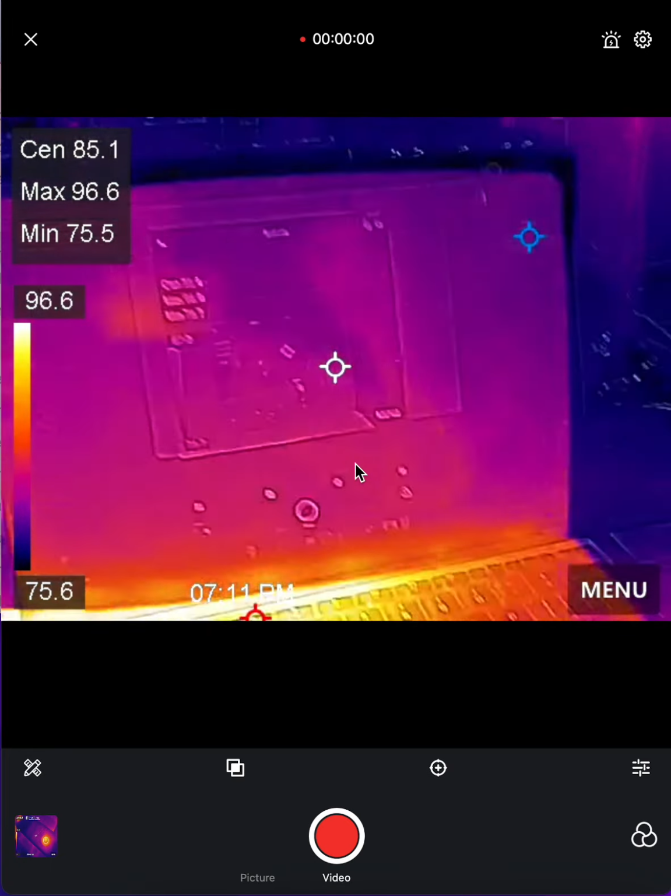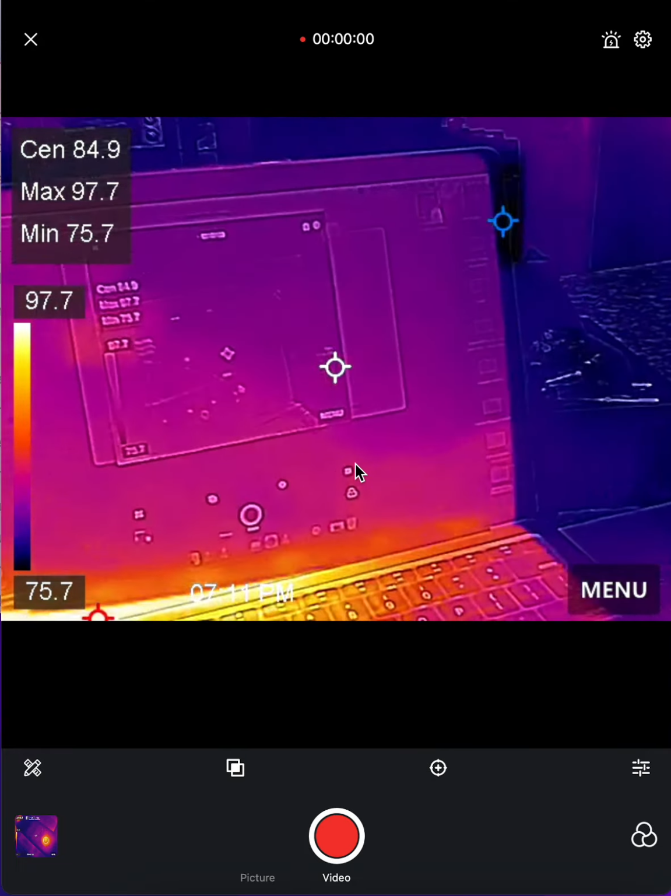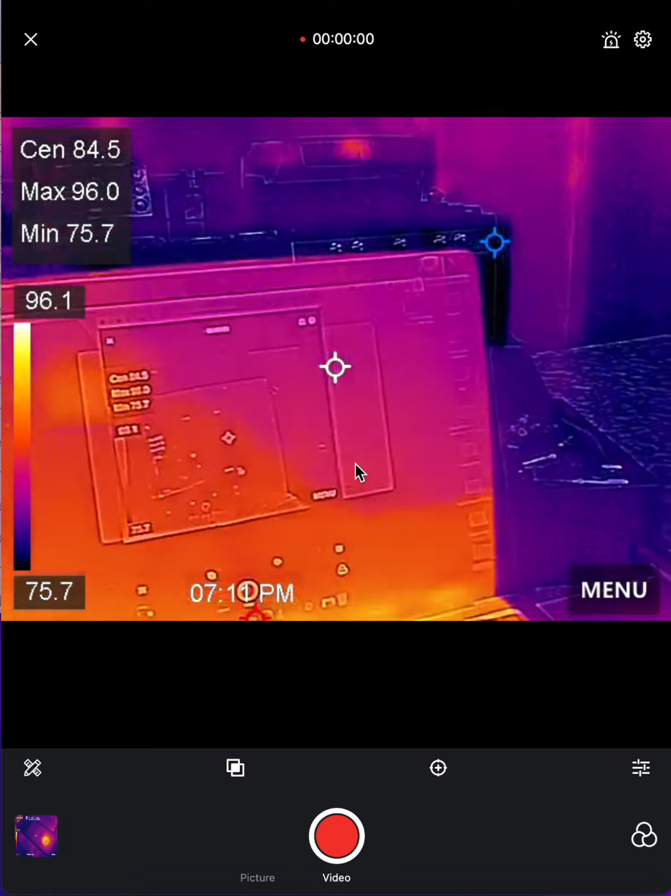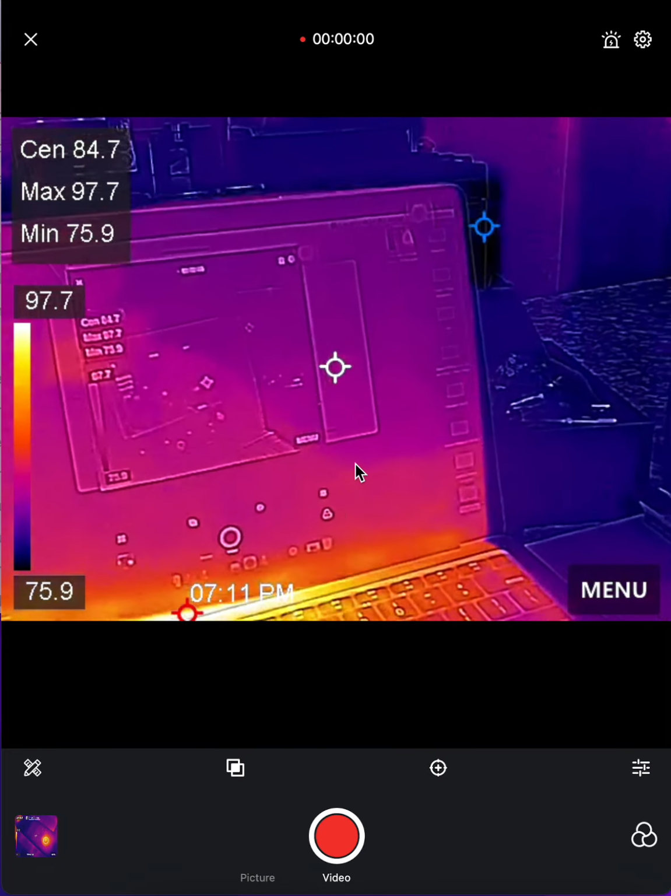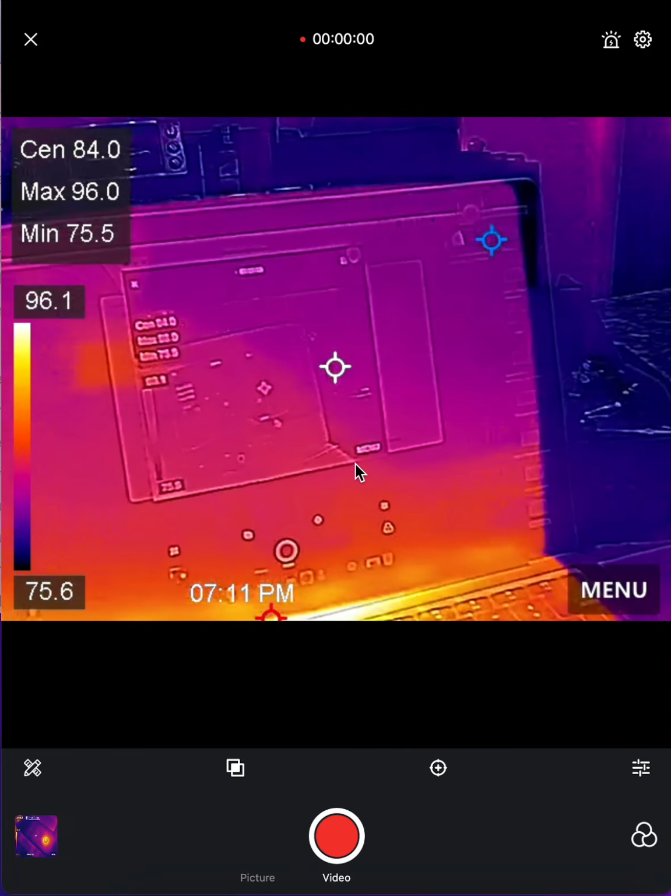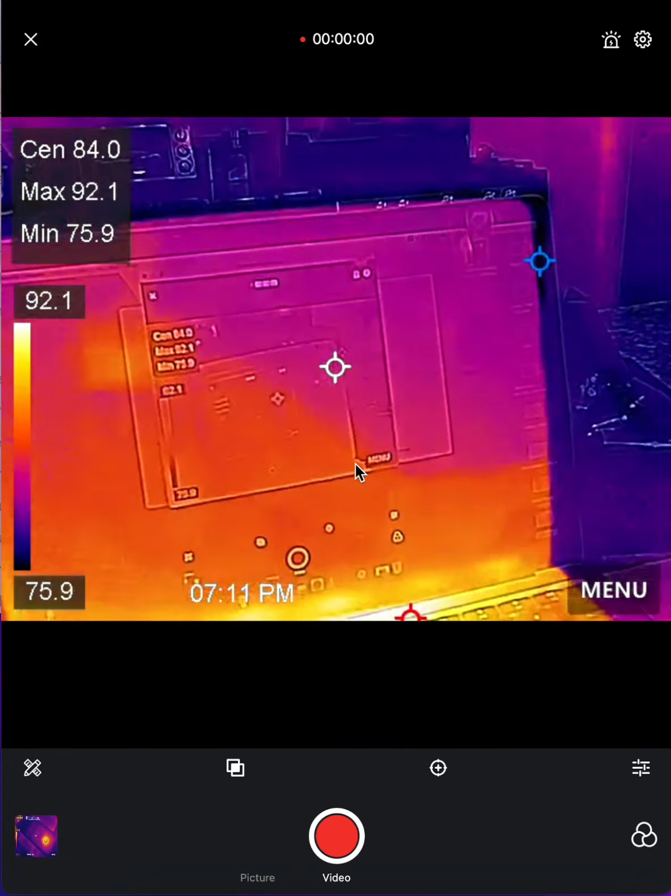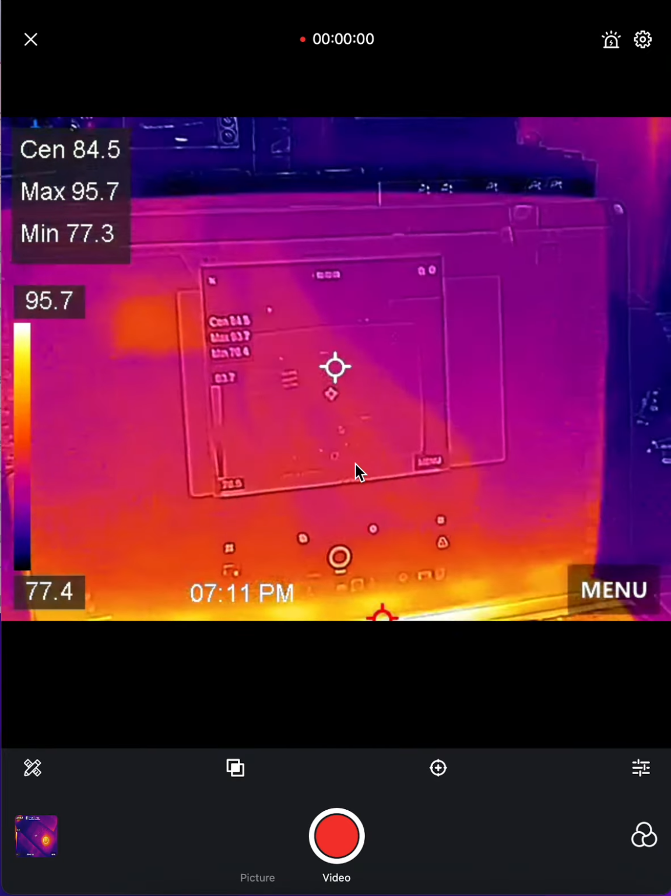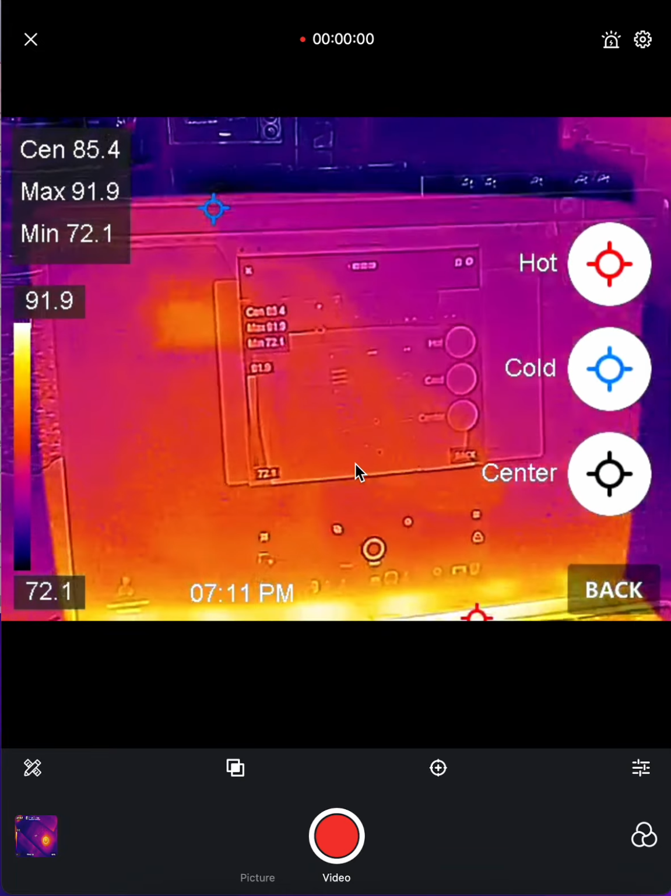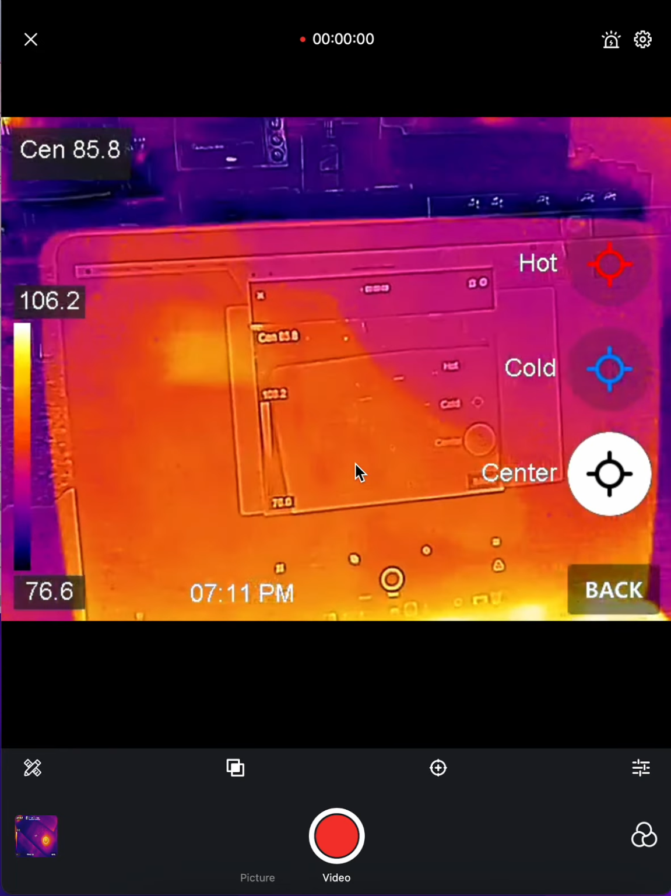I'm looking for thermal anomalies, moisture, electrical heat, and temperature differences in the heater register vents. I've found leaky air vents, and I have had those brought out to the client. All right, getting back to the rule, I'm gonna get rid of the hot and the cold because I don't like to have them on there.